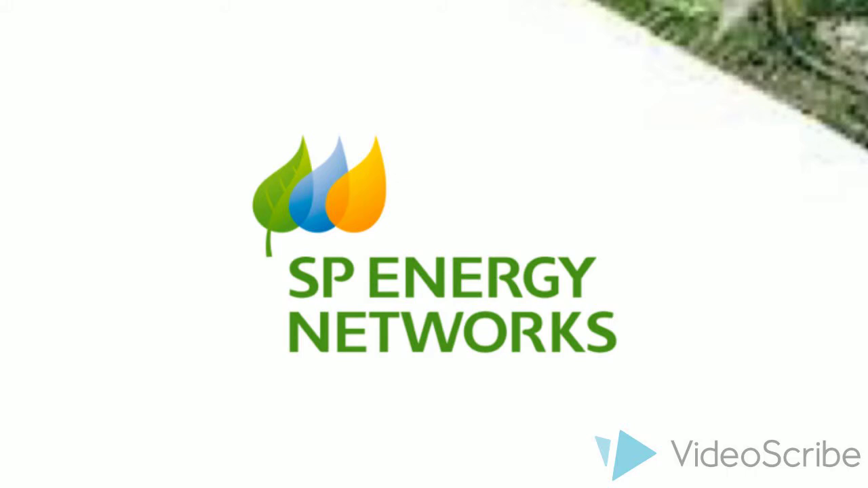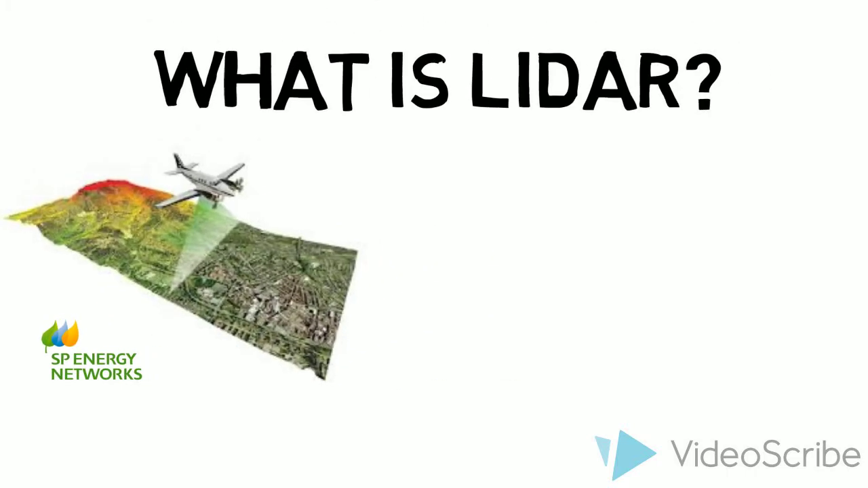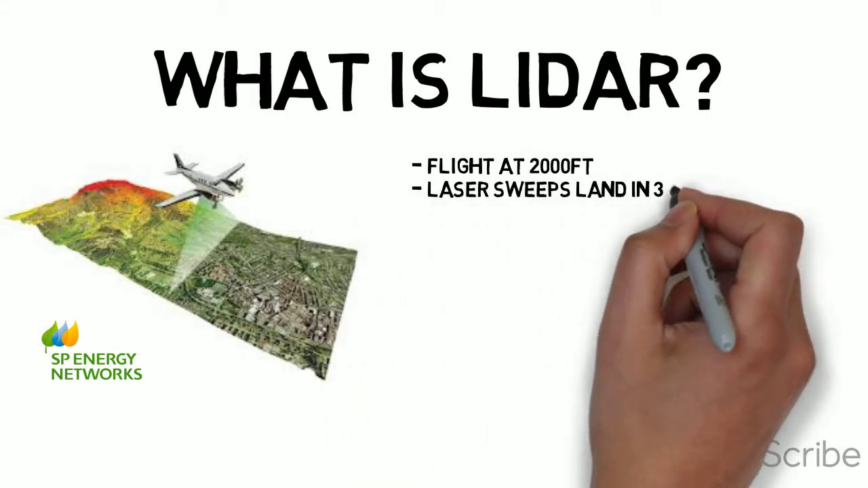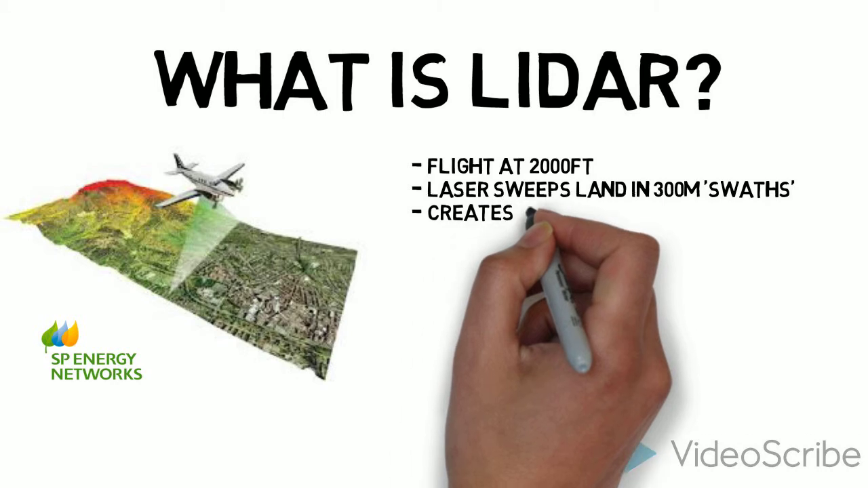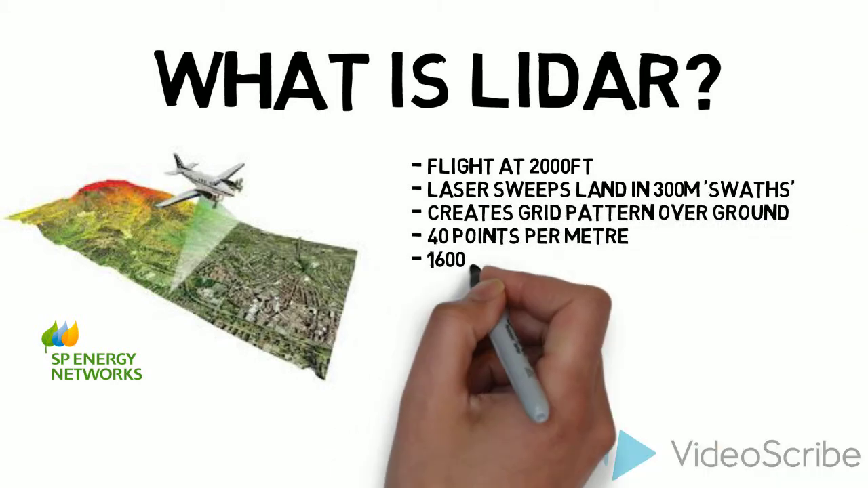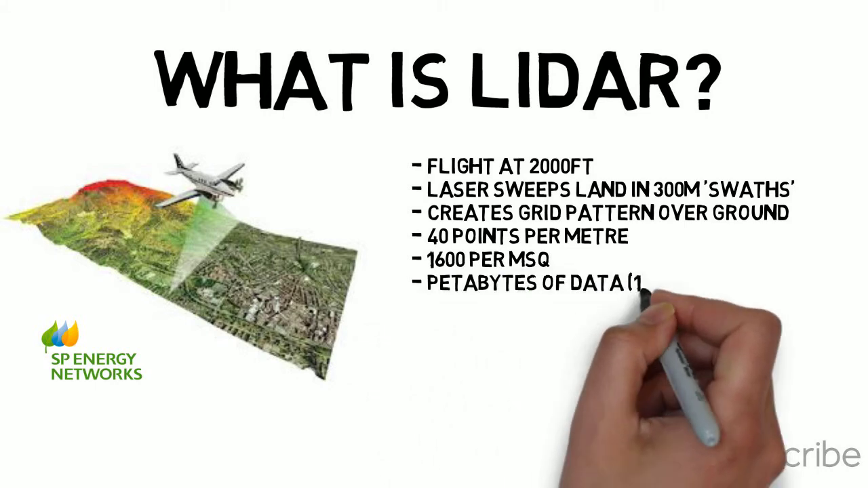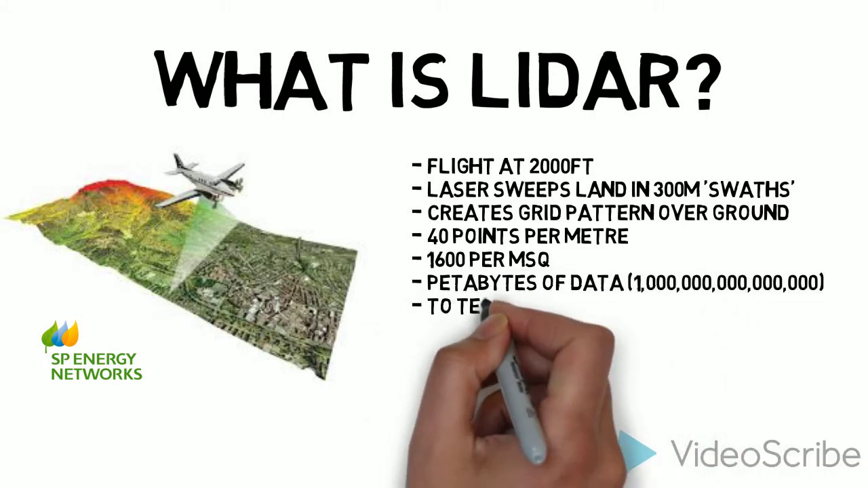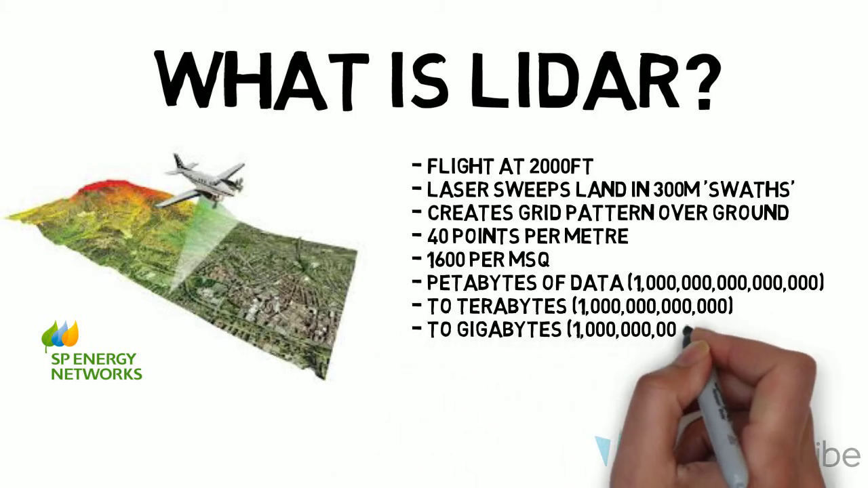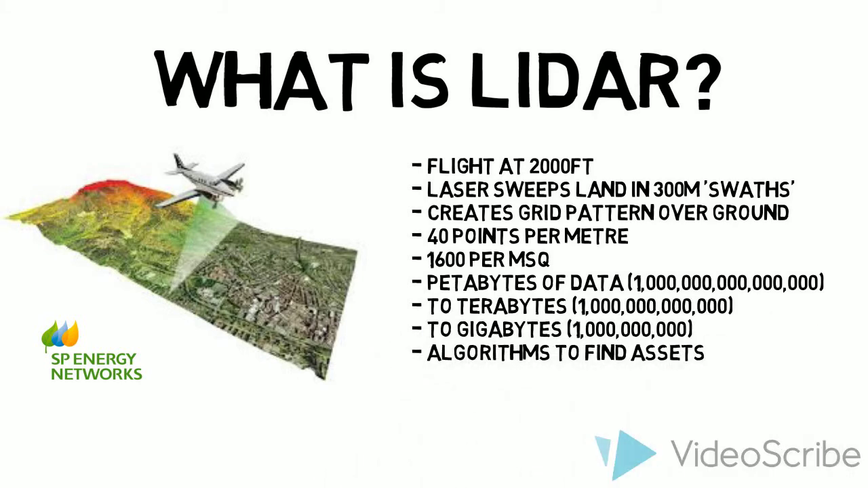Airborne LiDAR scans from 2,000 feet, scanning the land in 300-metre swaths. This creates a grid over the ground which has 40 points of reference per metre, so 1,600 points per square metre. LiDAR data processing requires the company to reduce the initial petabytes of data gathered by LiDAR down to terabytes, so it can be managed and used to benefit the company utilising it.